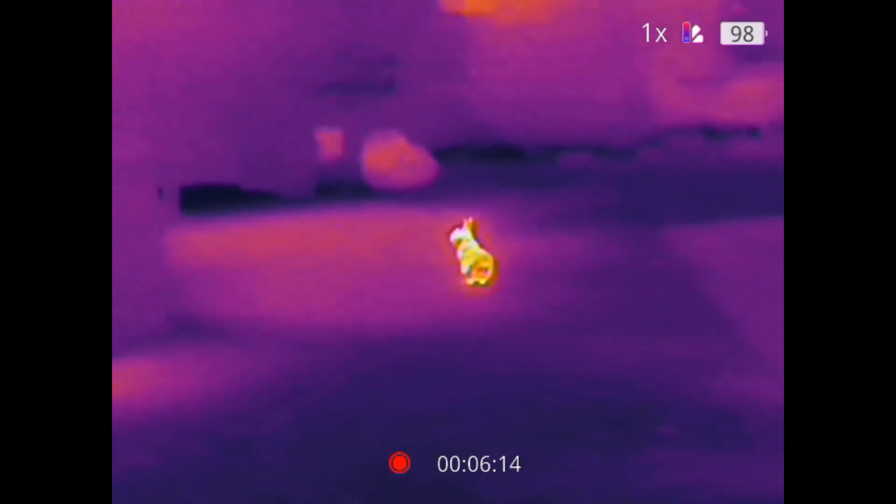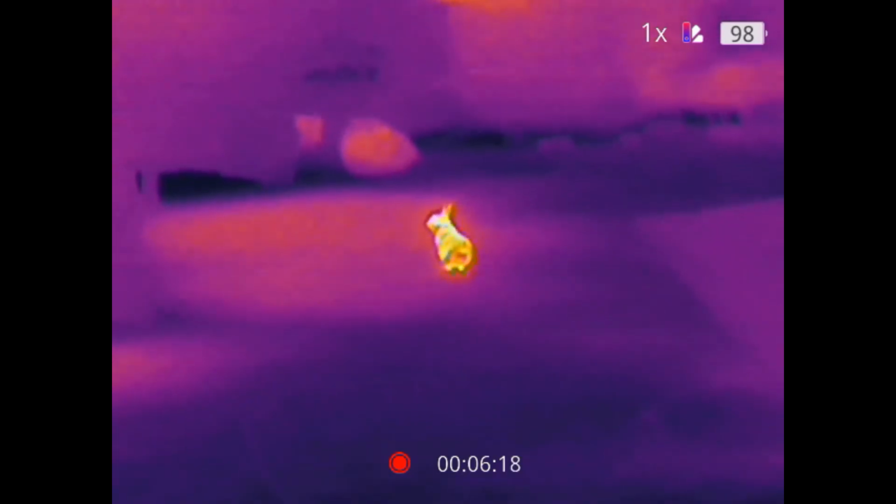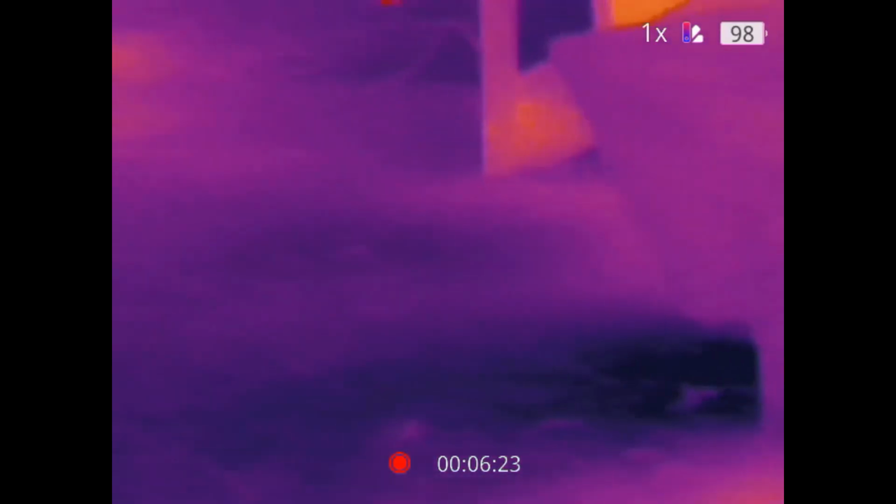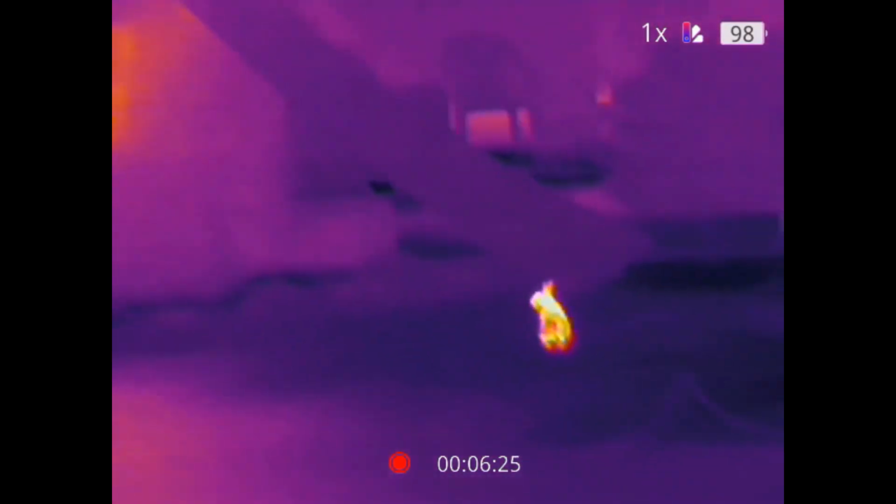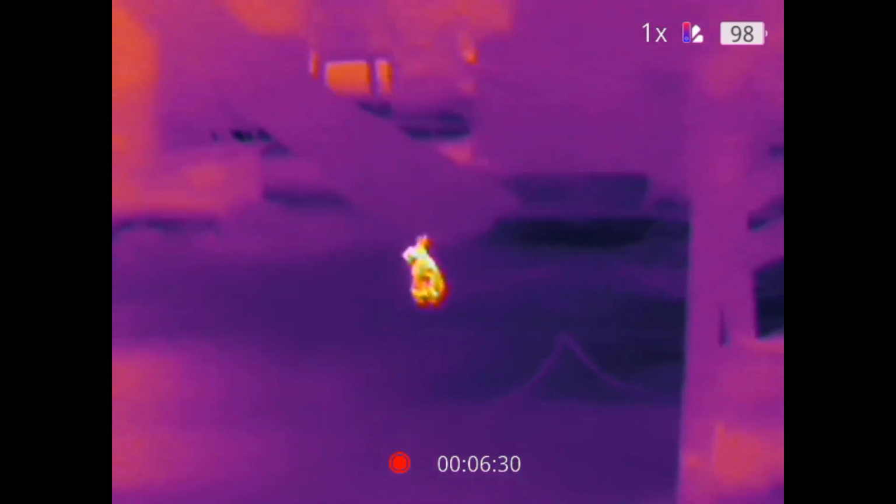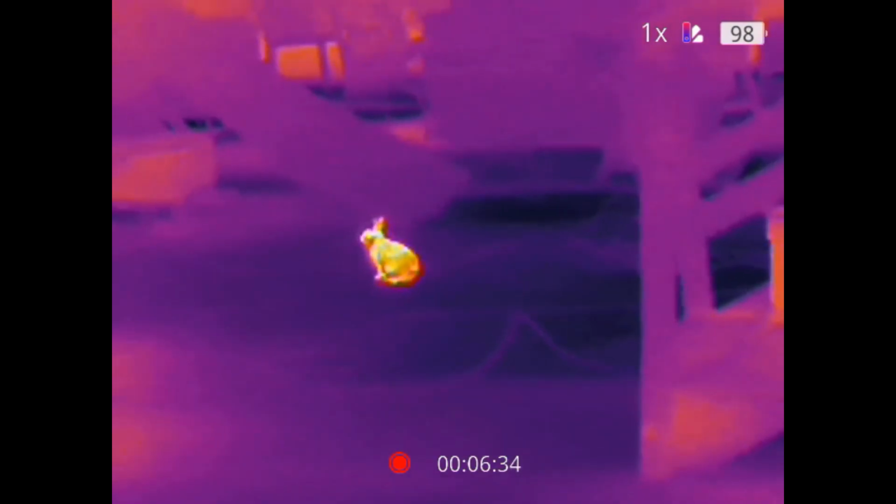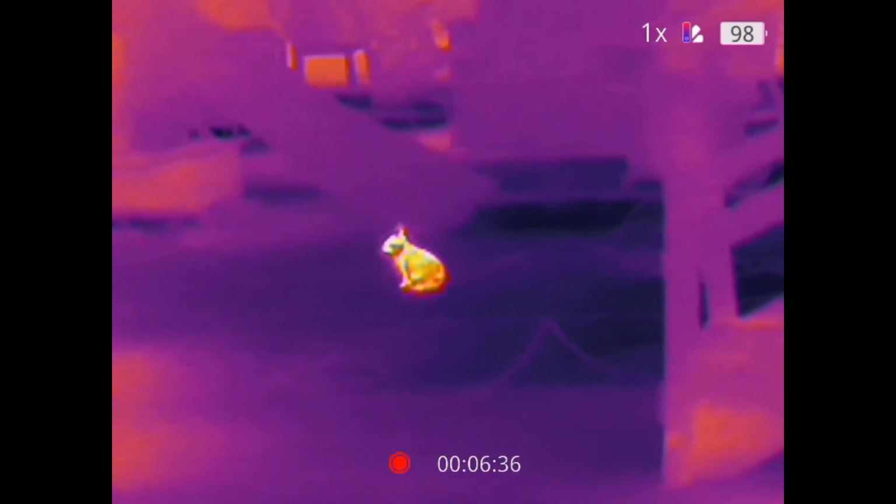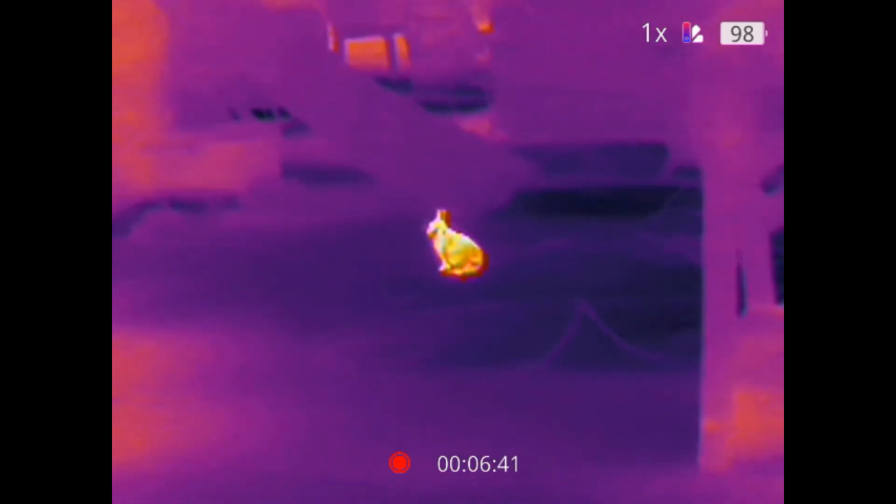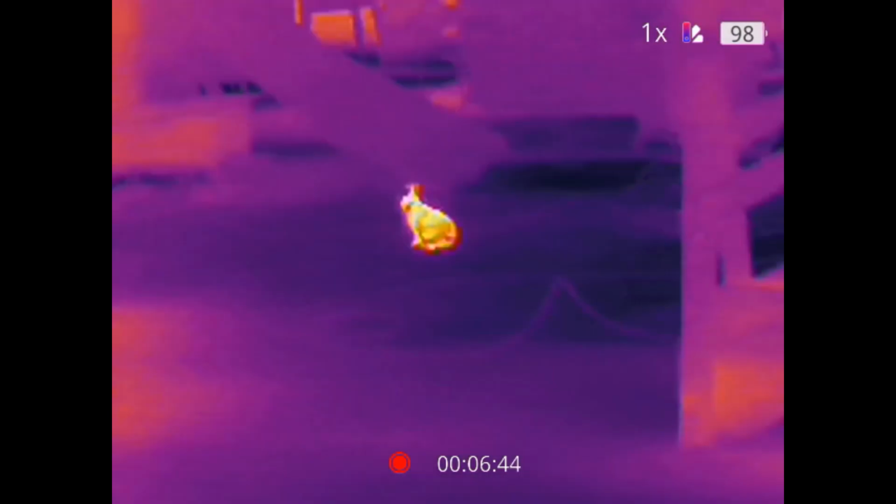And as a little bonus here, I will show you this monocular trained on a rabbit in my backyard, which seems to be out late at night. You really can't blame the little guy because we've had so much snow that he's probably had quite a tough time finding food for the past few weeks. And now that the snow is finally melted, he's out and about and enjoying whatever shoots, grass, clover he can actually find in my backyard.